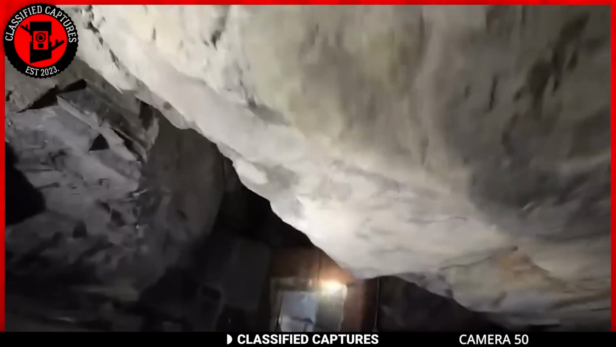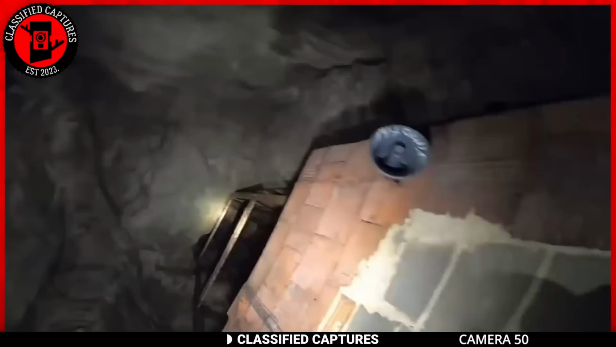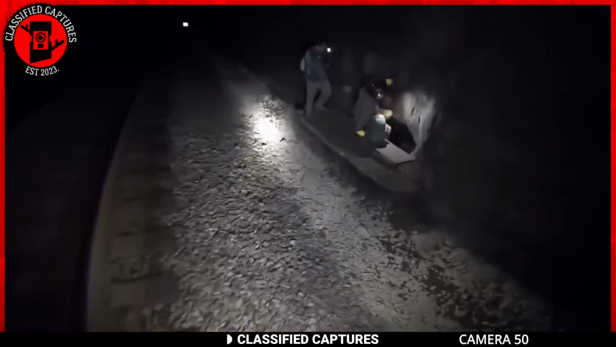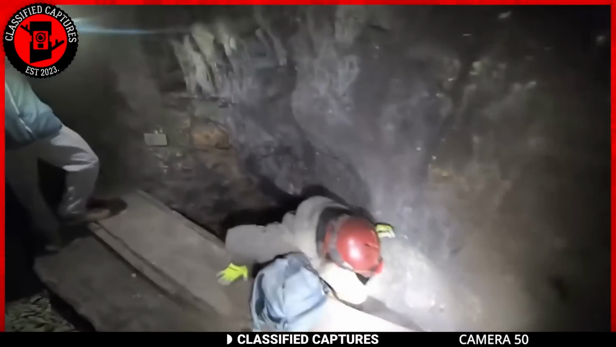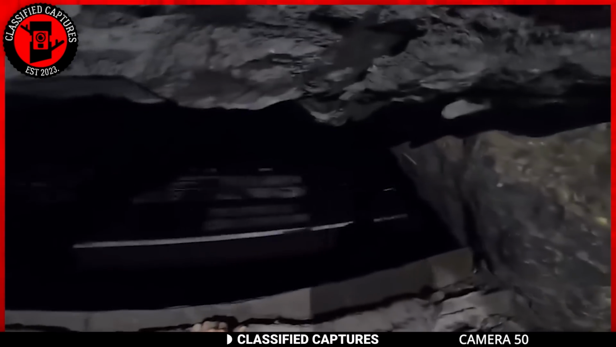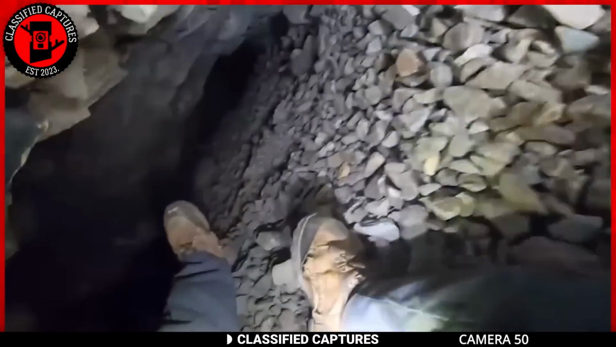This discovery is mind-blowing. The cave is believed to be connected to a popular tourist cave that once had a railway track running along it. However, the railway was shut down because the smoke from the train was causing significant damage. Imagine uncovering something like this. What could this hidden elevator have been used for, and how has it remained undiscovered for so long?